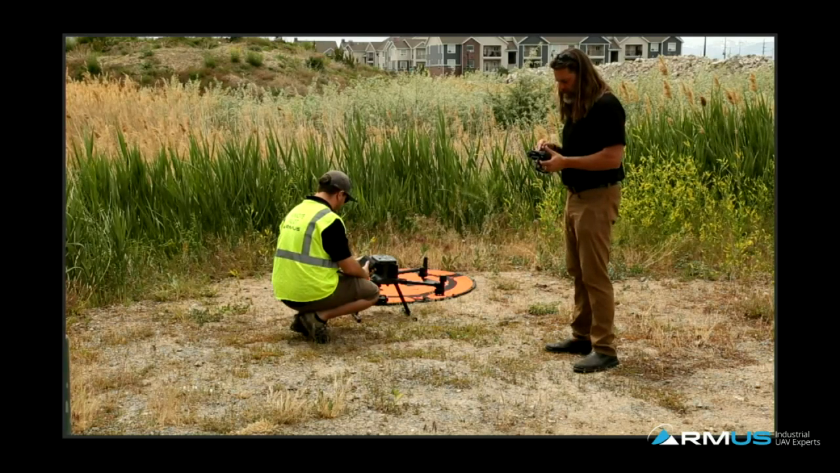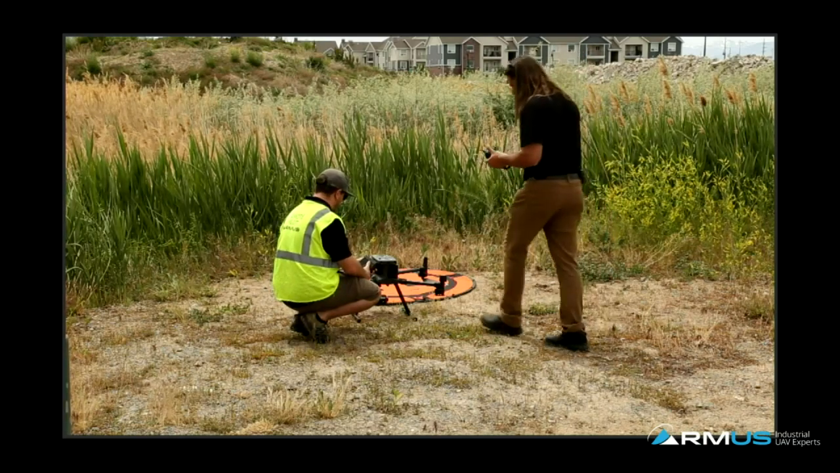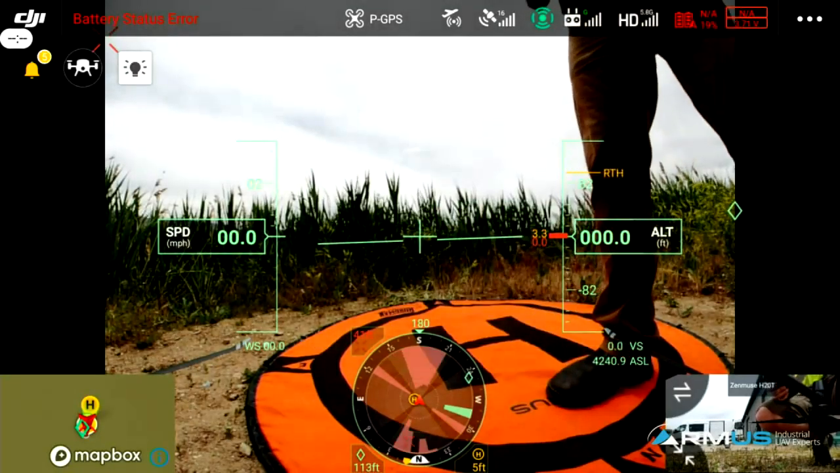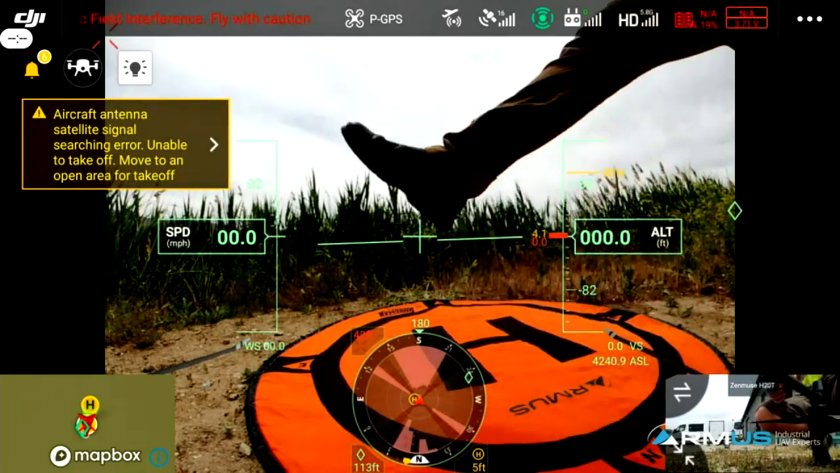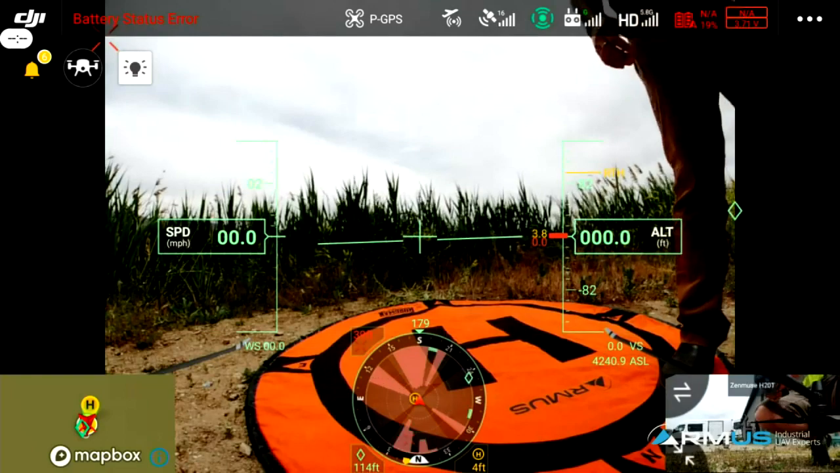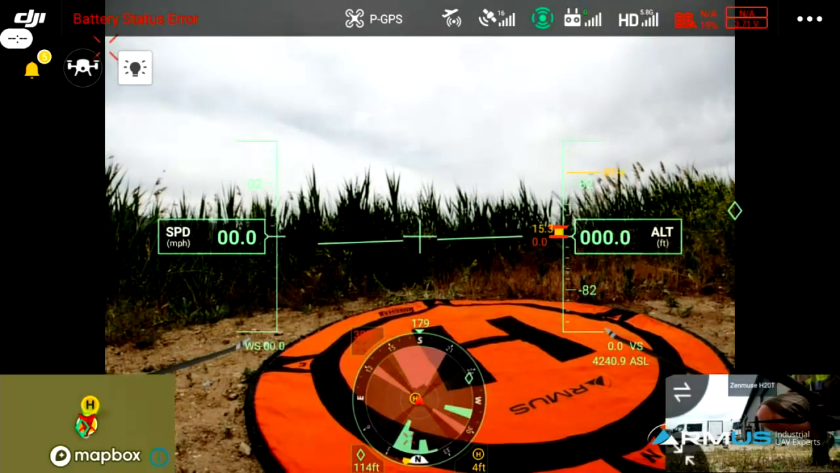From there, you can see the battery voltage is NA, low voltage, because we're doing the hot swap. The bird is still turned on. I still have full view and use of the bird here. Yeah, FPV, we've got the FPV. Then we're going to put in our good battery, and we'll watch the screen here.